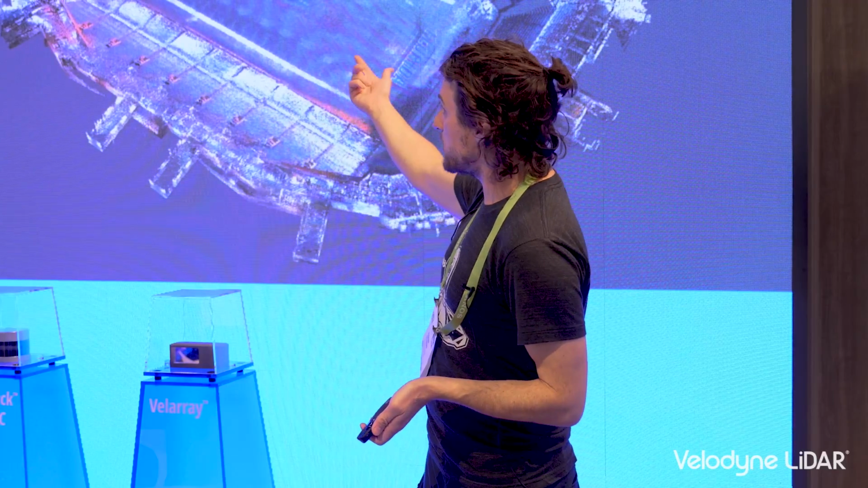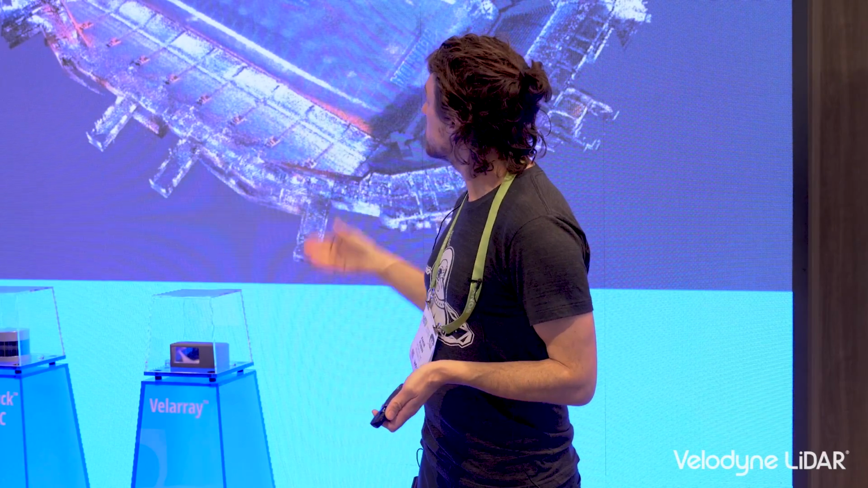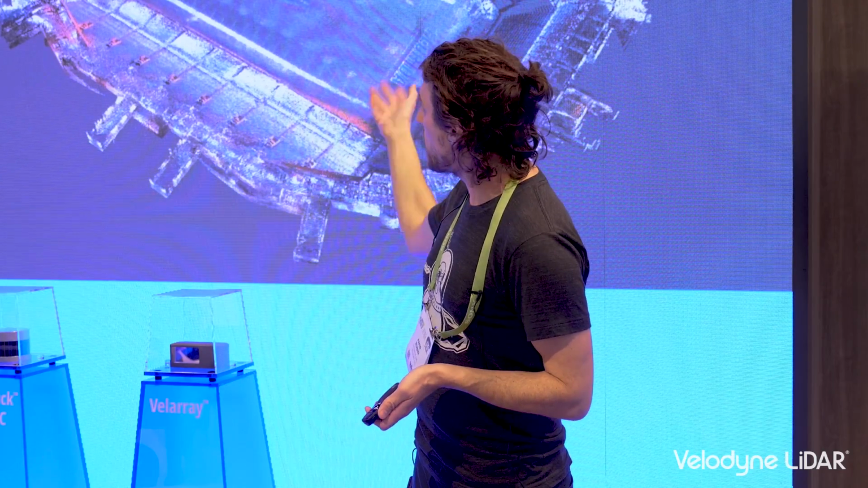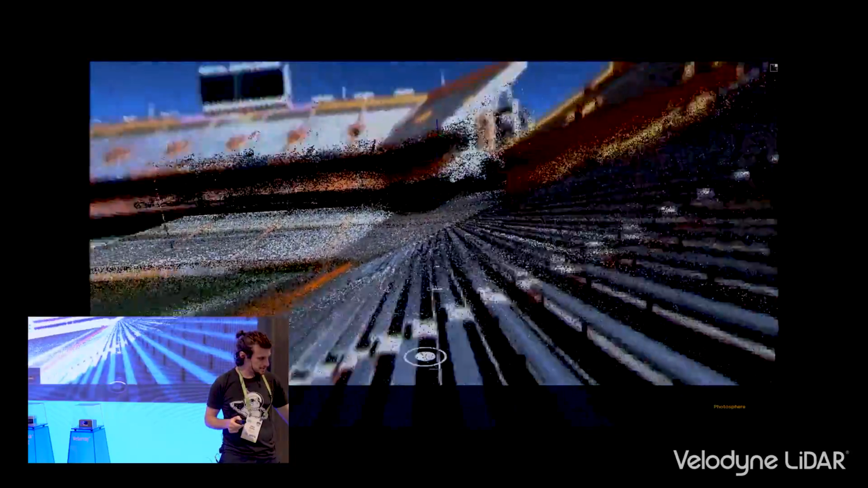With the Paracosm system, we spent 15 minutes walking through the stands here, and we captured the entire University of Florida football stadium. And what's cool is you can kind of see, this is captured from the viewpoint of our scanner.